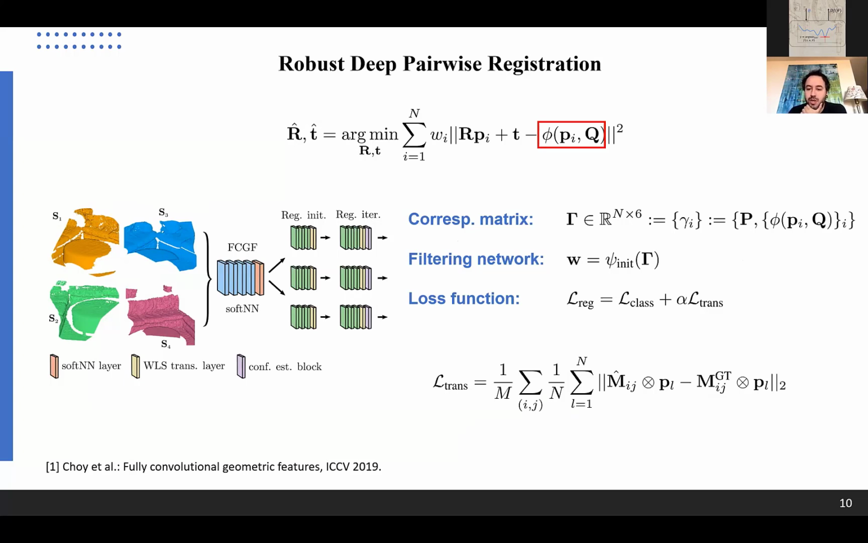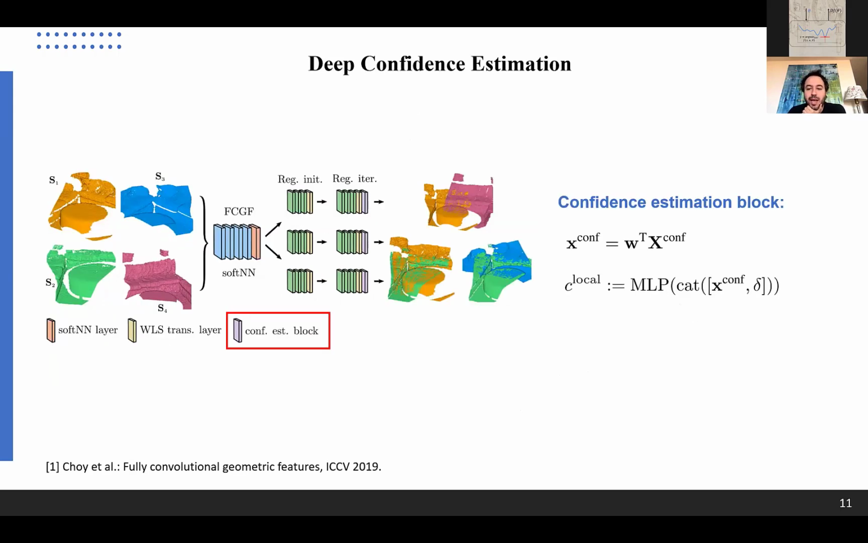We could now use different losses, for instance, a classification loss on correspondences and a transformation loss, because we know the ground truth transformations during training. We have such data sets now, even real. The confidence estimation block is implemented as a neural network and comes on top of this registration result, using features from the registration result.